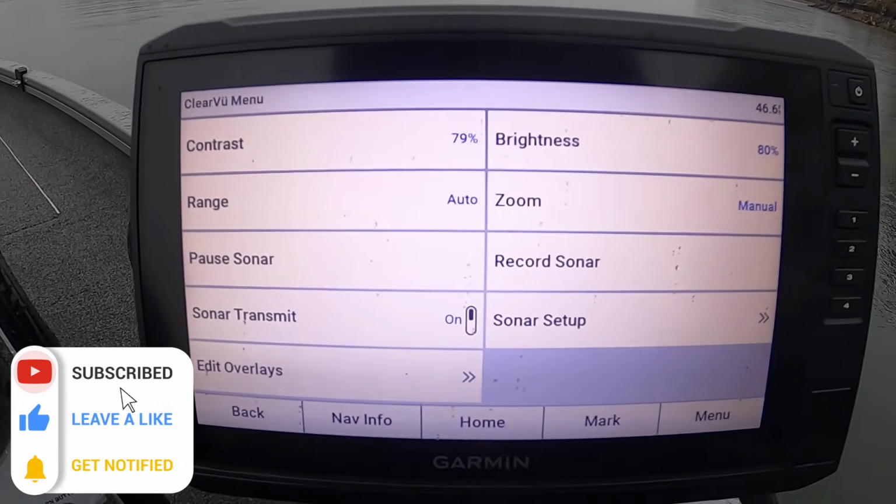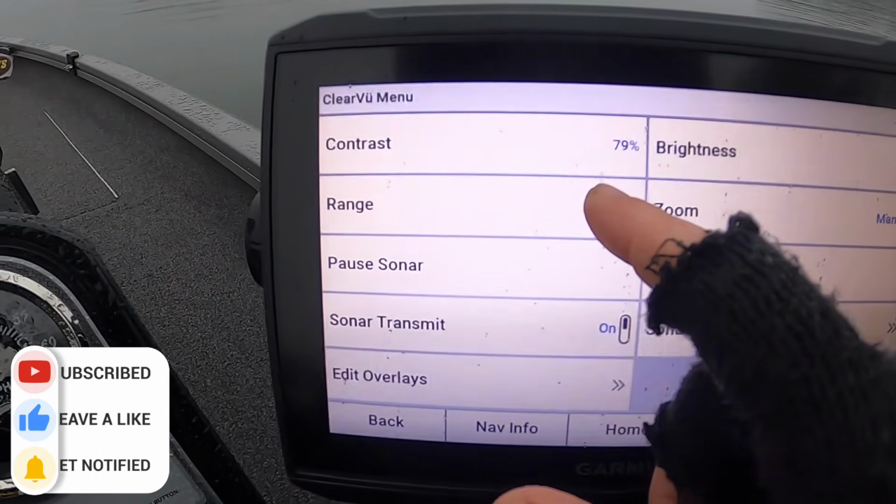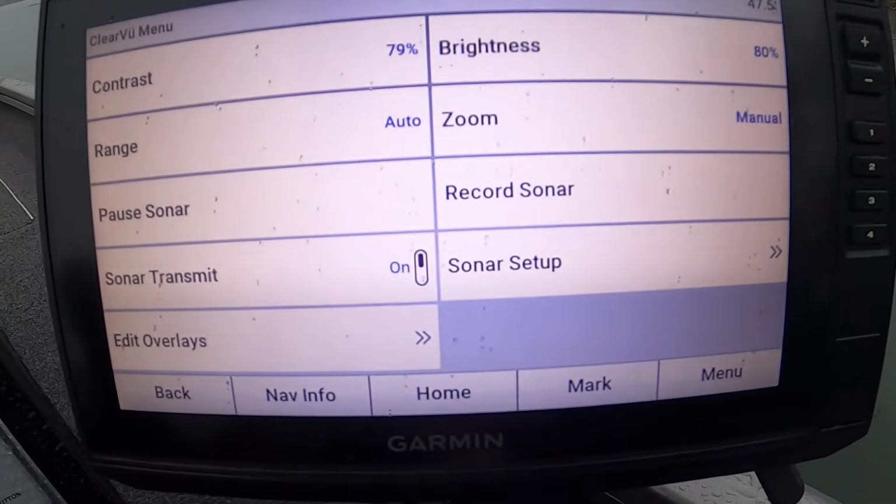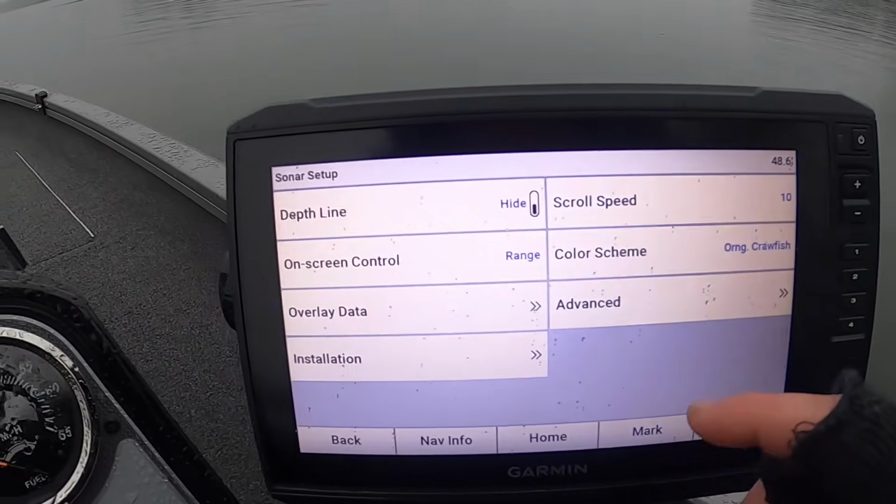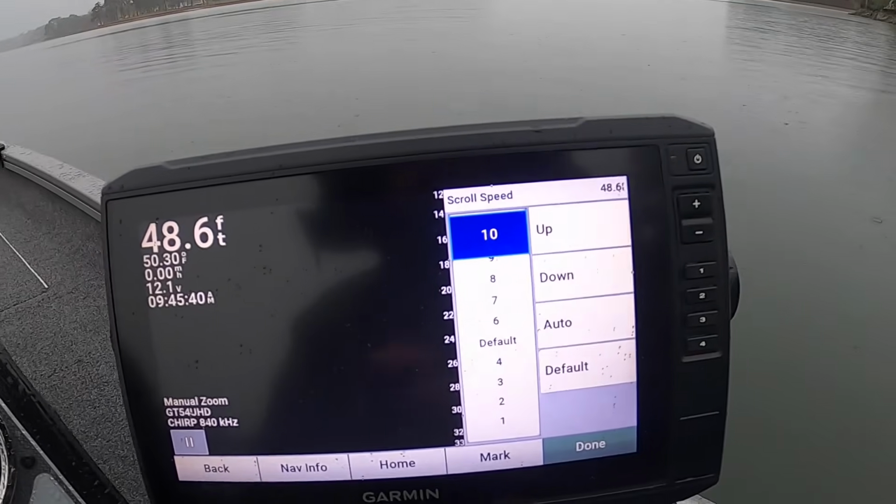Clear view is for Garmin. Contrast is 79. Brightness is 80. Range is on auto. That's just so it's always finding the bottom. Zoom is on manual. And my sonar setup is basically the exact same thing. The only difference is I keep my scroll speed a little bit higher here. I keep this one on 10.